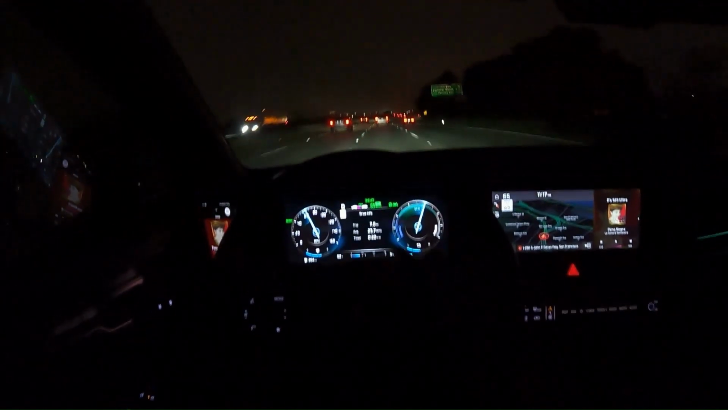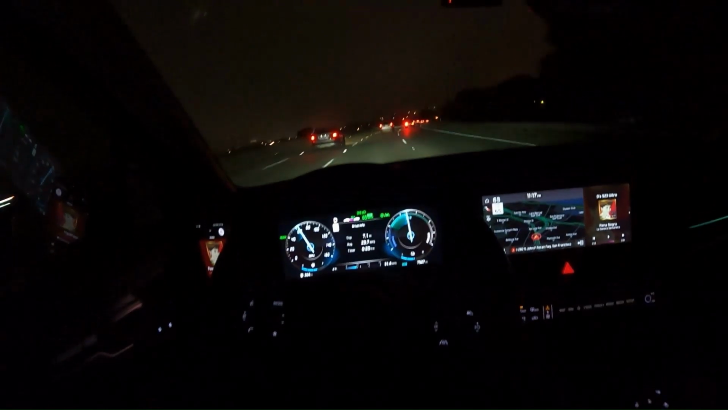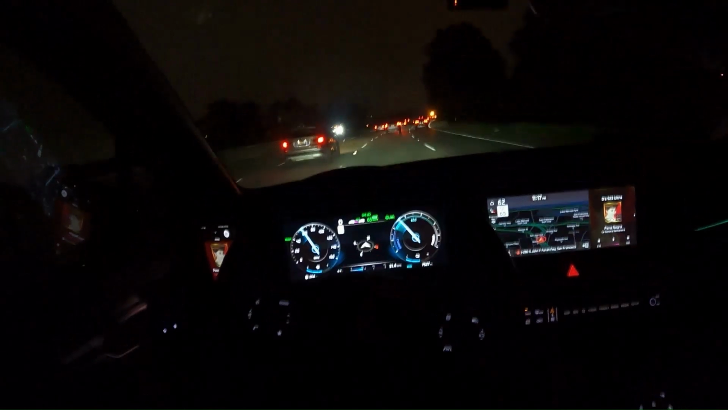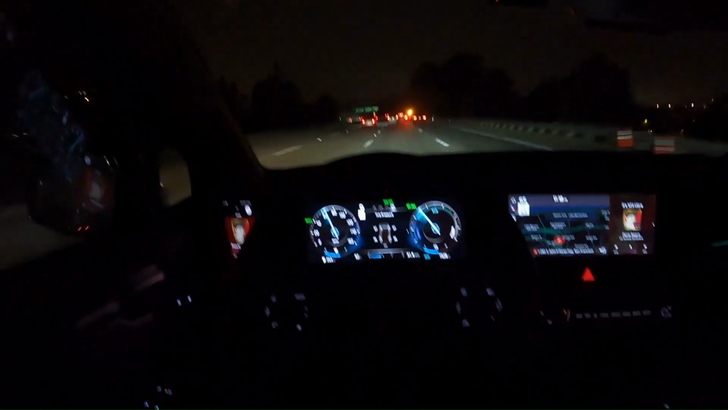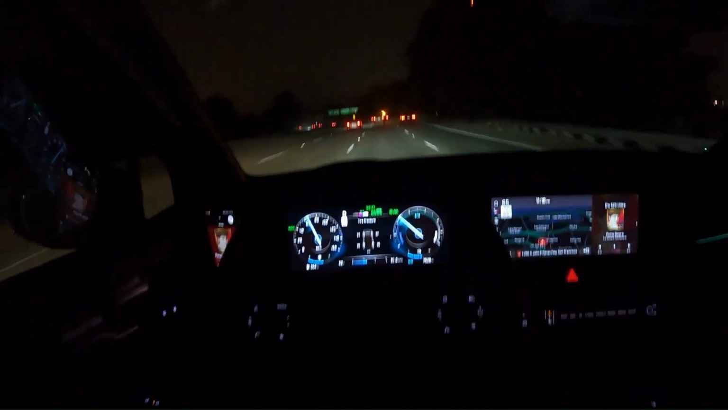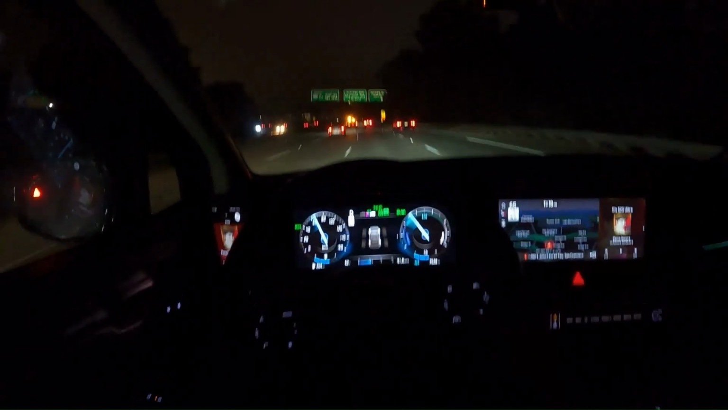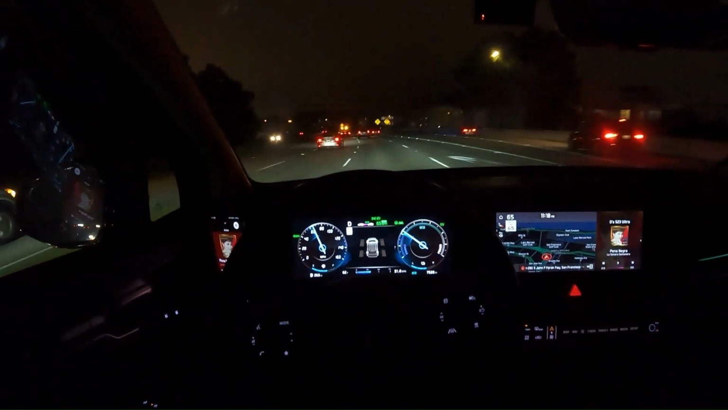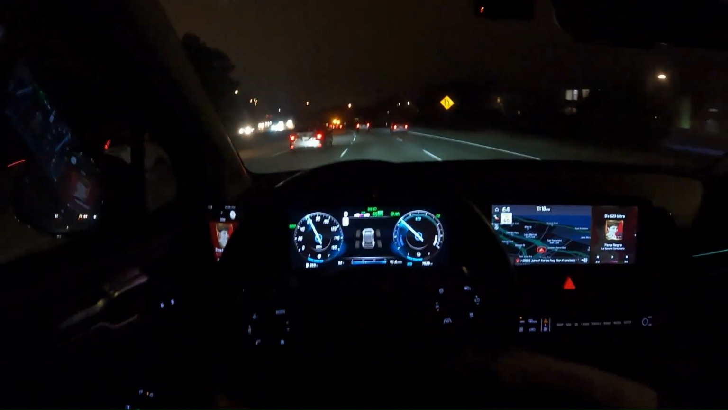You can change what's displayed in the middle there by pressing this button here, and you get a different menu. You have your compass. Here you have your tire pressure. Here you can see what's driving the car as far as whether it's coasting.